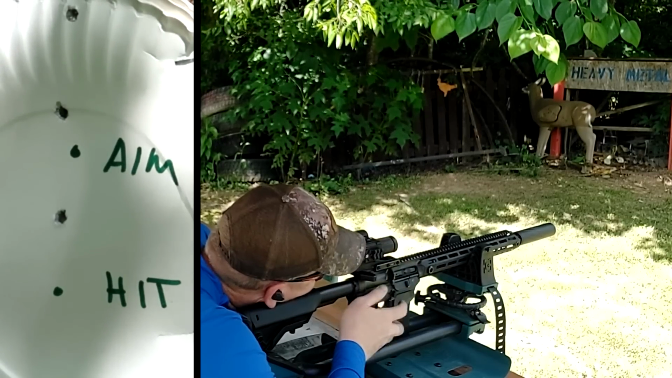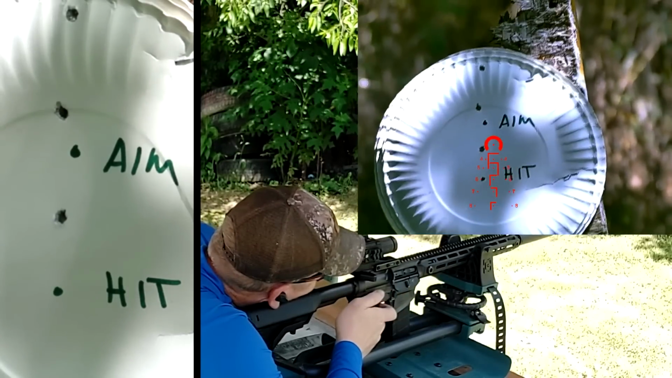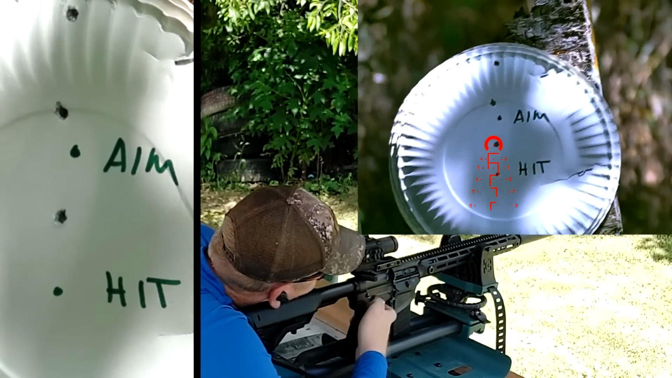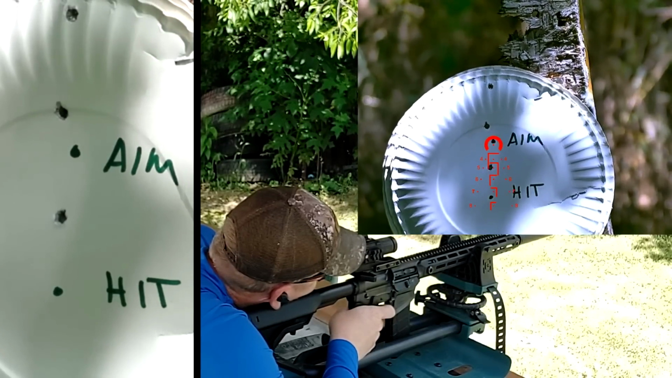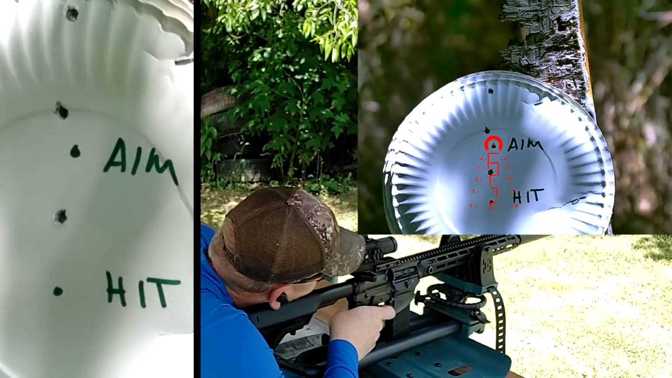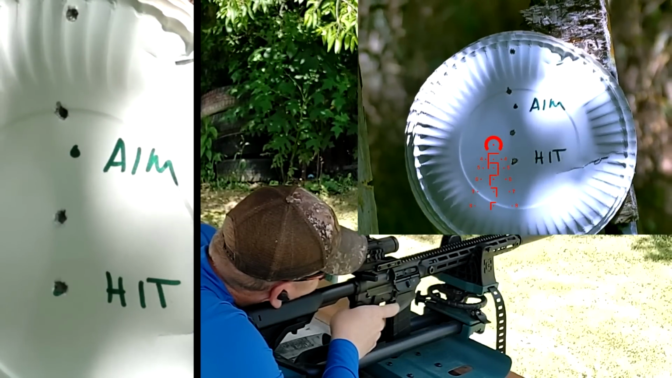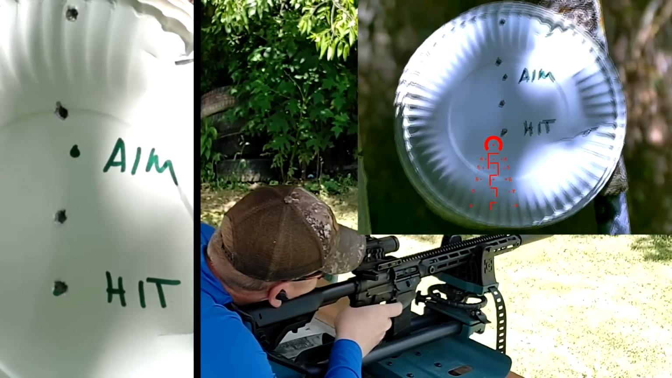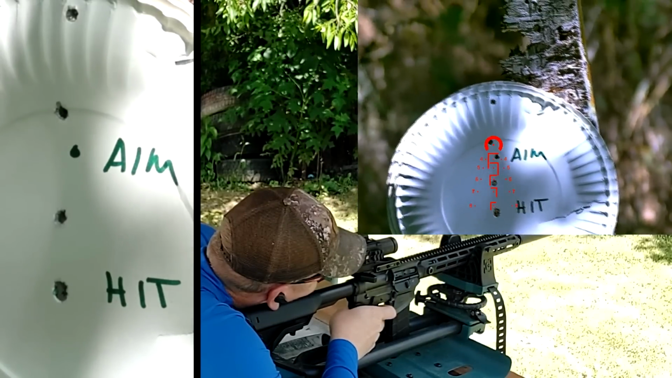And let's send another one. Let's hit the record here. This ought to hit close to that word hit now. And again, I'm aiming at this dot that says aim on the top. I think I actually literally hit the dot. Let's send a couple more. Yeah, I'm in there.